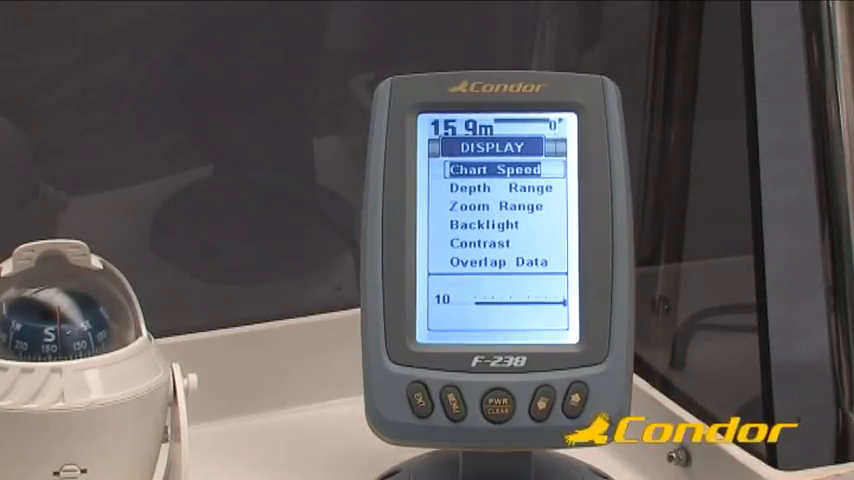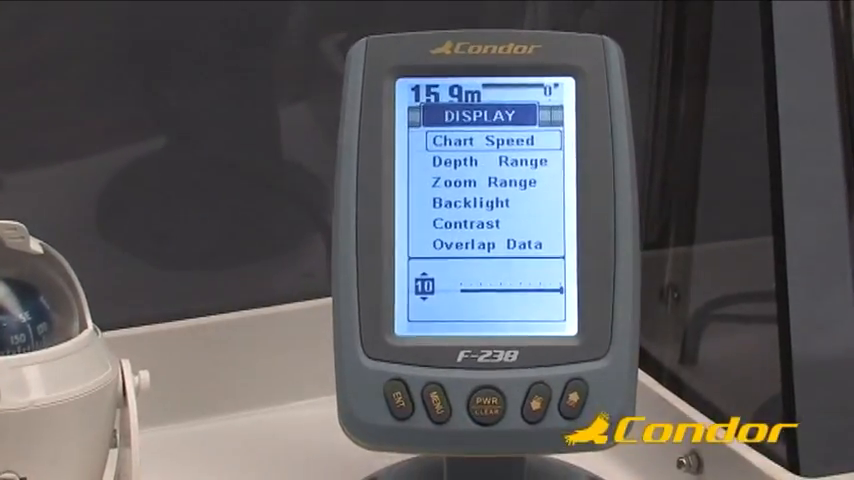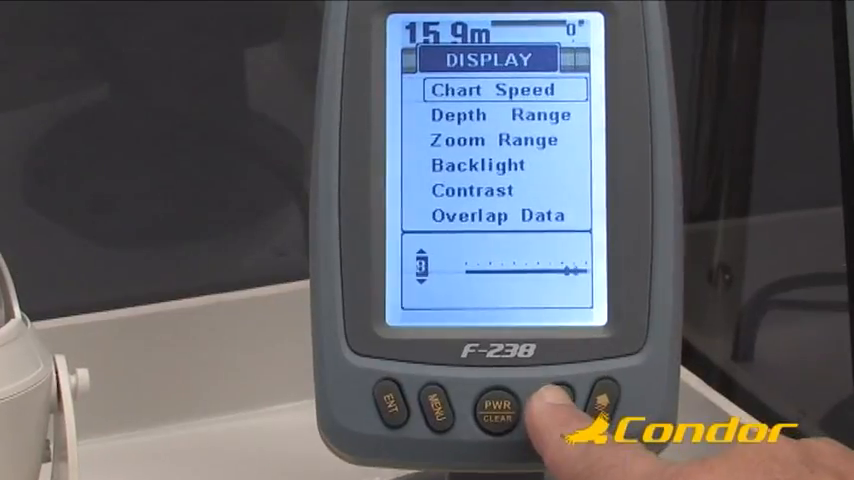If you want to change the chart speed, first select the Chart Speed item in the display menu and press Enter. Then select the desired speed level using the up or down arrow key and press Enter.